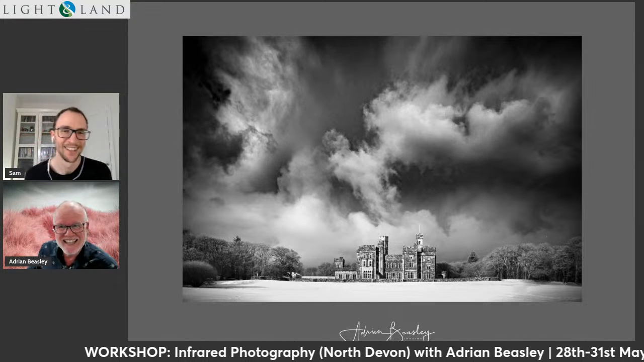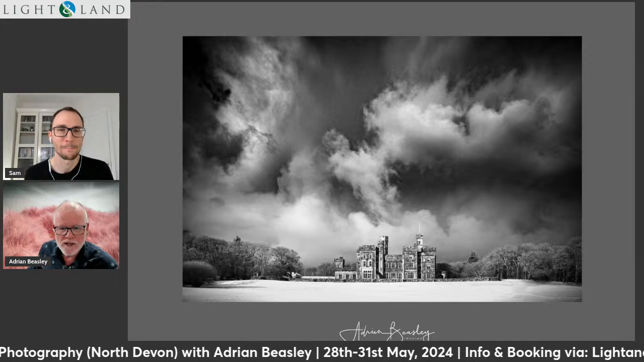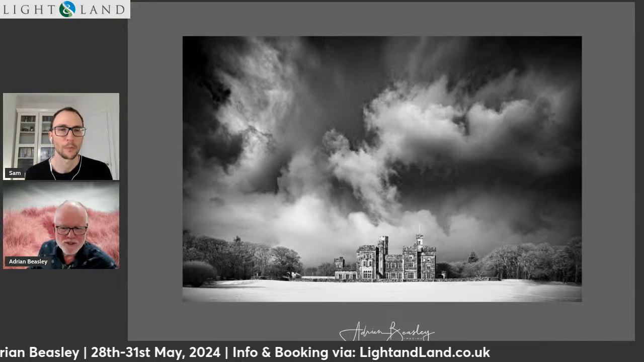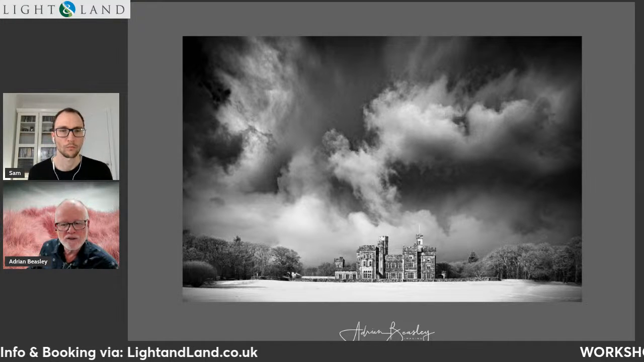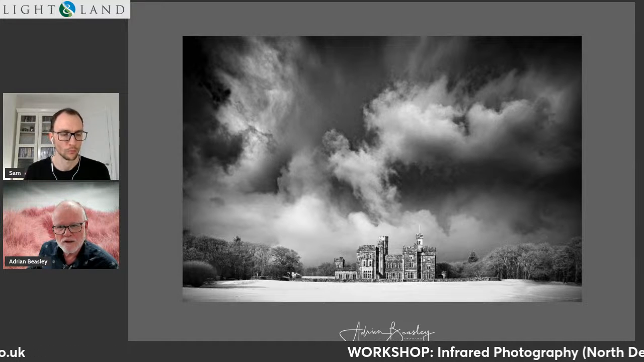There's skies and buildings and stuff. I love building in black and white, and it's really interesting. The black and whites themselves, the concrete and brick and so on, don't really change that much, but in color it does. In black and white, not so much.